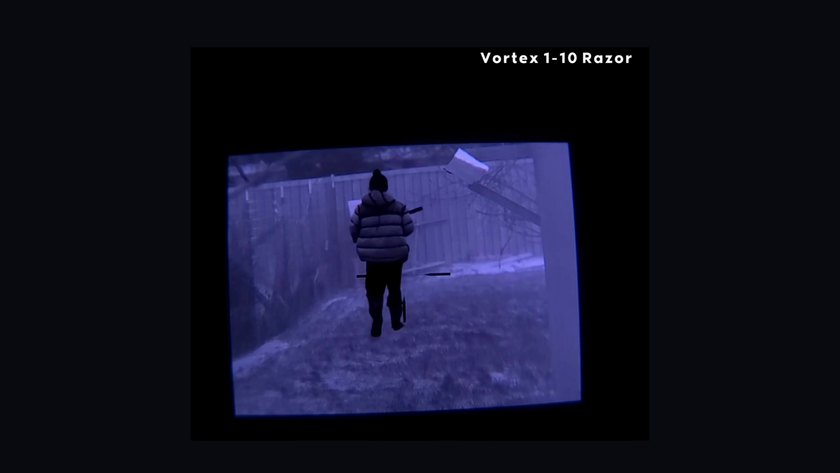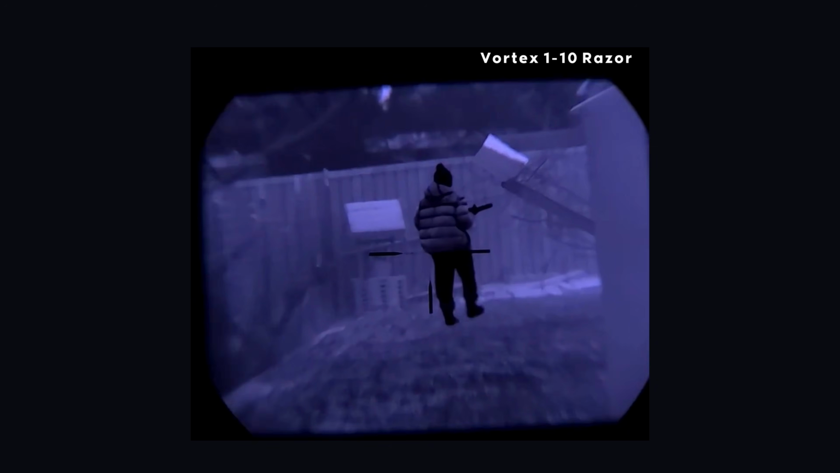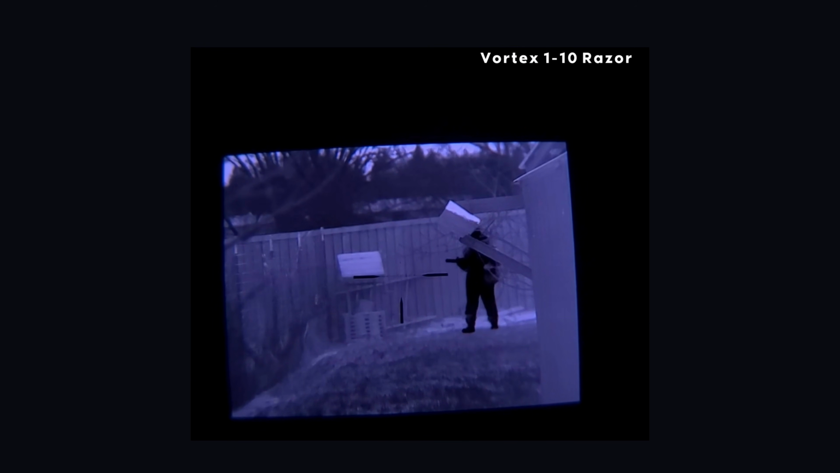We'll look at some stuff close up and then take a look at some stuff further out as well, as I'm making my fiance get out in the cold and hold a gun. She just cares about me so much. Let her walk into frame over here, and we'll start doing some zooming in.